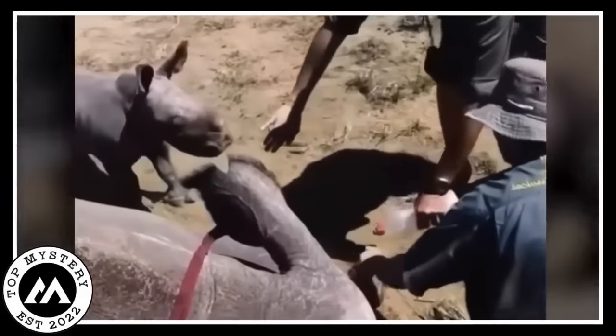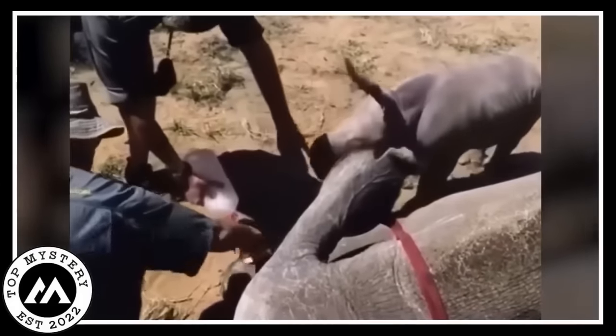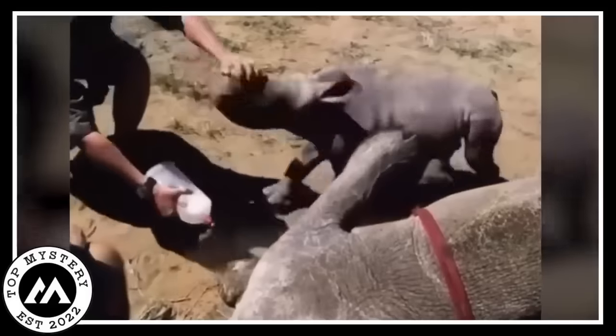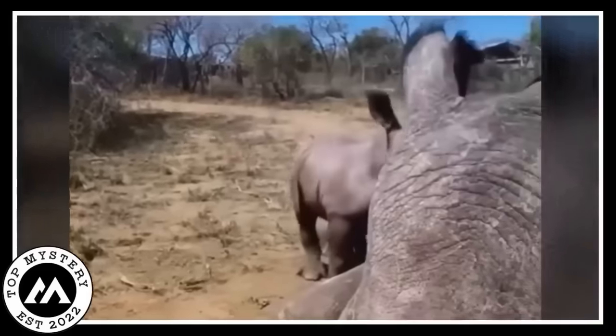Within the animal kingdom, the baby rhino represents love and protection and remains a watchful guardian while the doctors carried out their work. A story of bravery, trust, and the unique bond between a baby and its injured mother is told in the video.